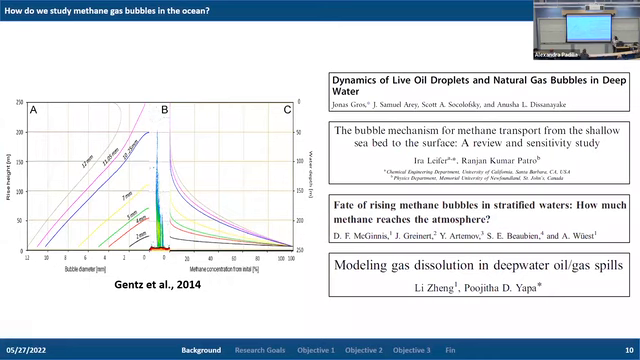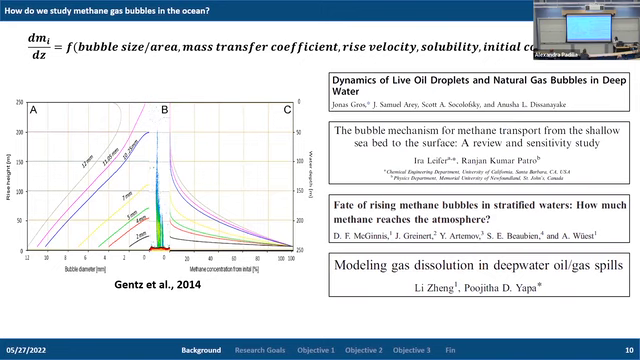Sometimes you can only see snapshots of what we're seeing in the ocean. And so these dissolution models, similar to the acoustic models, depend on several parameters of the bubble and the medium themselves, such as the bubble size and cross-sectional area, the mass transfer coefficient and rise velocity of the bubbles, the solubility limit of the water, and the initial concentration of gas within the water column itself.